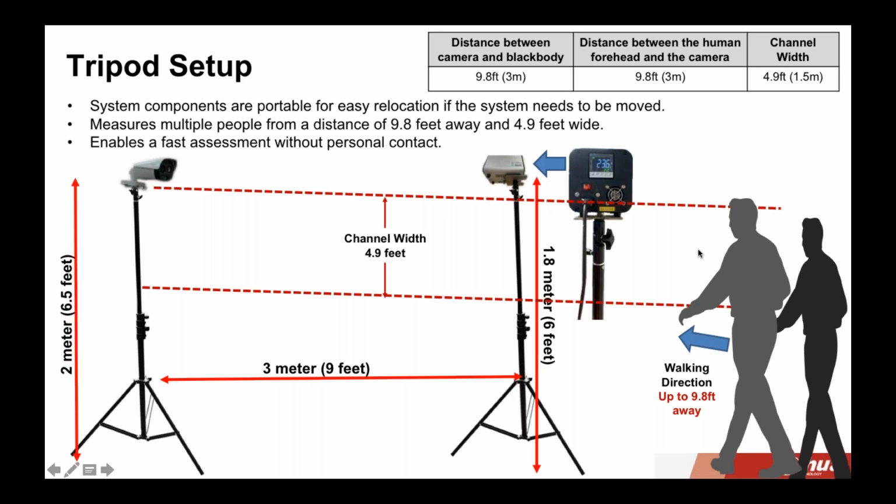So they're walking toward the black body here, and at that point it is taking the temperature, and obviously the camera is recording, up to about 4.9 feet in channel width. Anything outside of that, it's not going to get a good temperature reading. And then these devices here, your tripods, they're going to need to be about 9 feet apart.